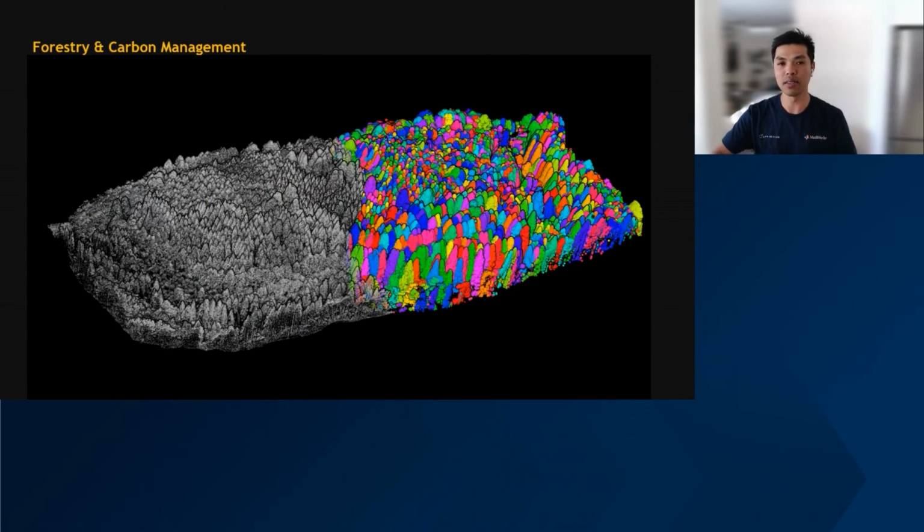So the first one here is forestry and carbon. It may look like a random RGB point cloud here, but what it actually is, the left-hand side is the raw point cloud. That's what it looks like, intensity. It just looks black and white, gray. So we go to the customer and they say, can you count the trees and find the heights of the trees? Sure, we can do that.